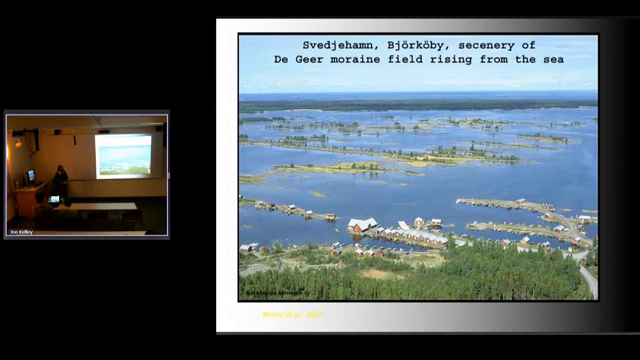I found this on the internet. This is what's happening in, I think, Sweden today, where similar systems, identical really, are emerging. So that's what Maine's would have looked like. There are a number of them off the Marblehead area of Massachusetts too.